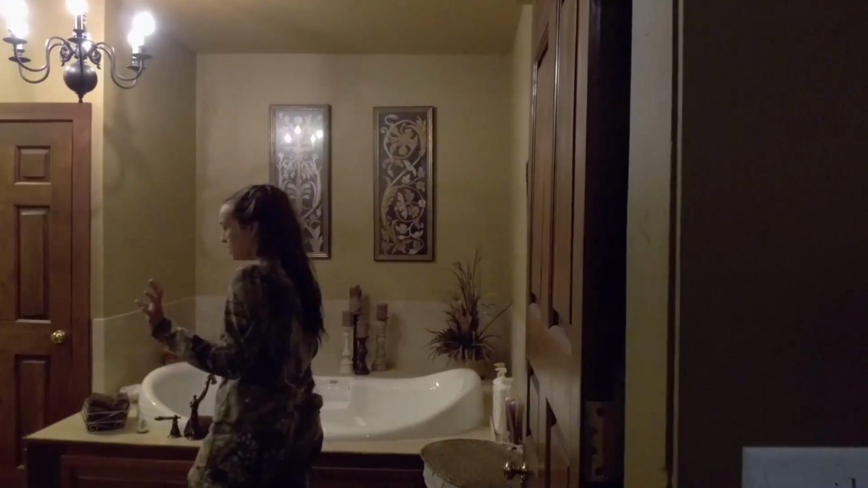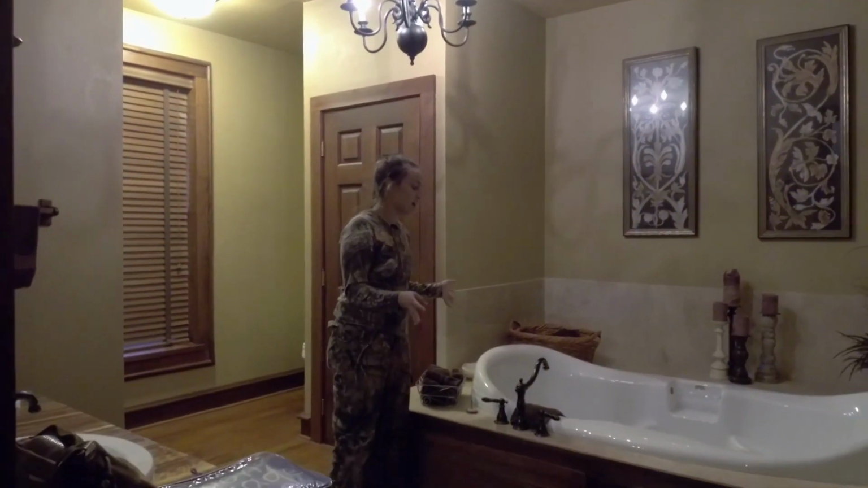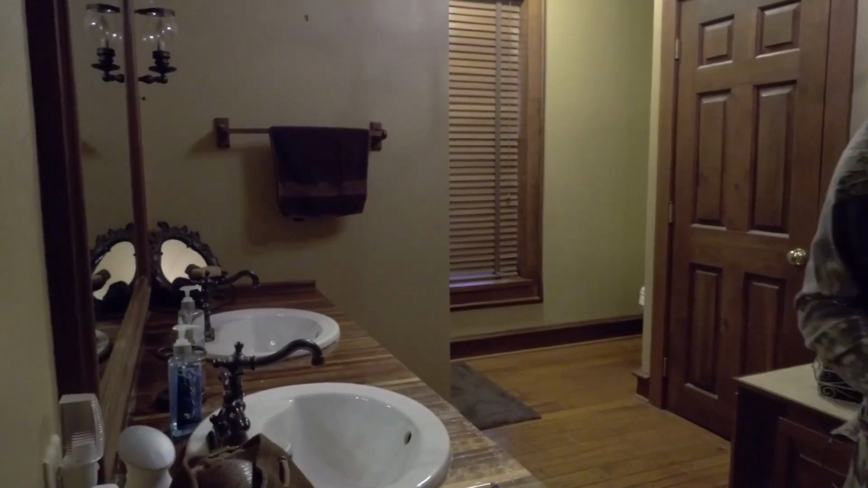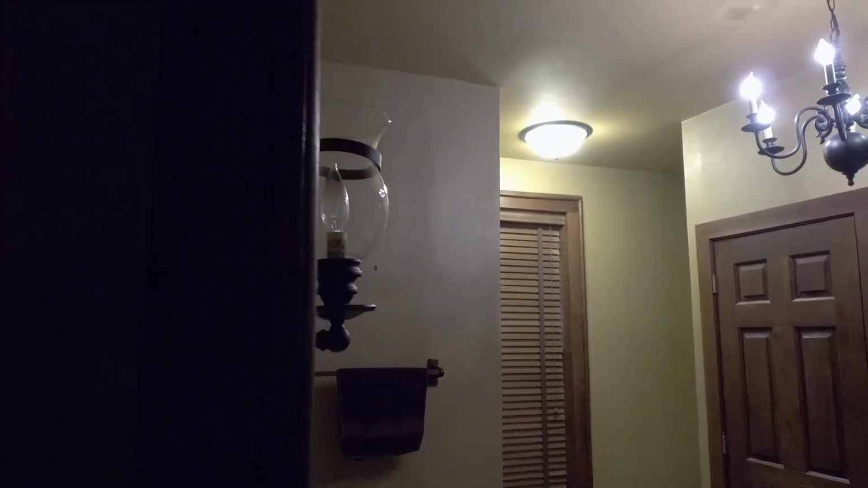It is giant. You've got 2 sinks, your own commode, a shower, and a jacuzzi tub, which is absolutely awesome. I don't know how anyone could not like that. It's just a great bathroom, and everything about this place is nice. So it's the cherry on top of hunting at a great place.